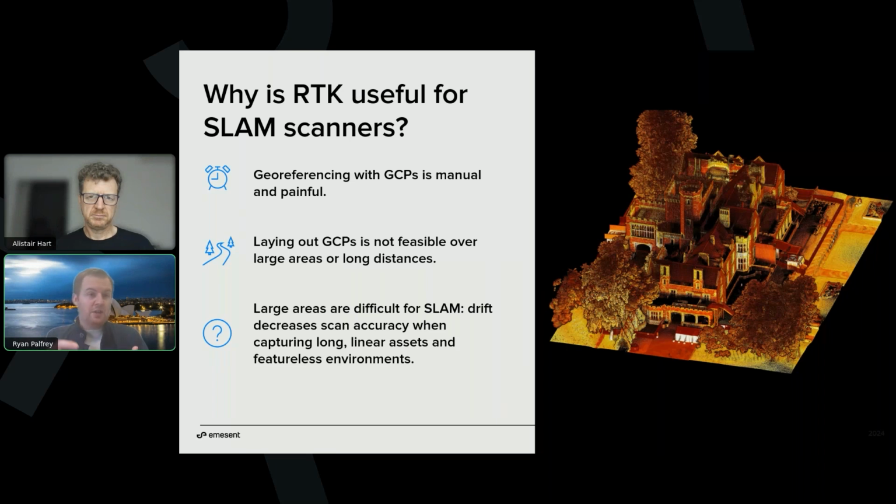The ability to combine RTK and SLAM together allows you to do indoor-outdoor georeferencing. So starting with RTK outside the building, using that as kind of an anchor point, and then letting SLAM take over where the RTK data is either compromised, maybe it's a float or not very accurate, or you're indoors. And so by balancing the two data sources, you can kind of get the best of both worlds.